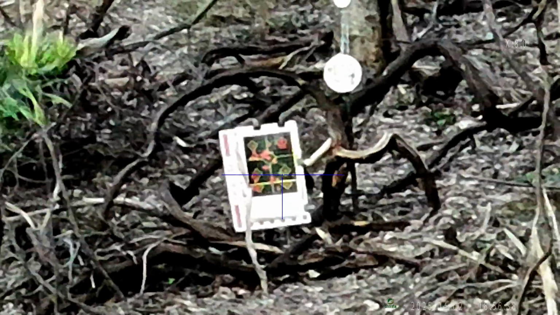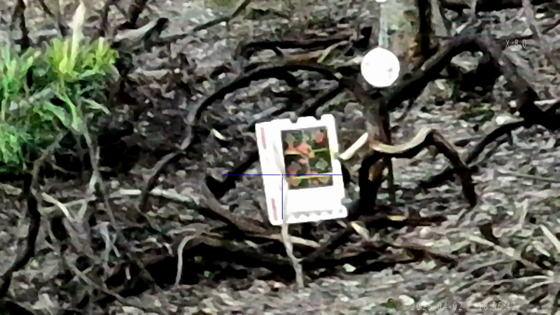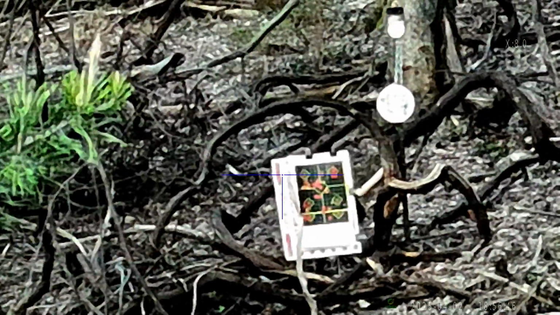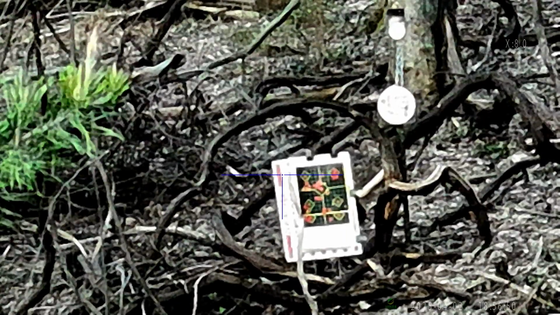Yeah, hit to the right of it. So I'm using crappy ammo. This is not great ammo, super cheap bulk ammo. So we're pretty well dialed in. I mean, I'm happy with that. I can hit steel with that, I'm sure.